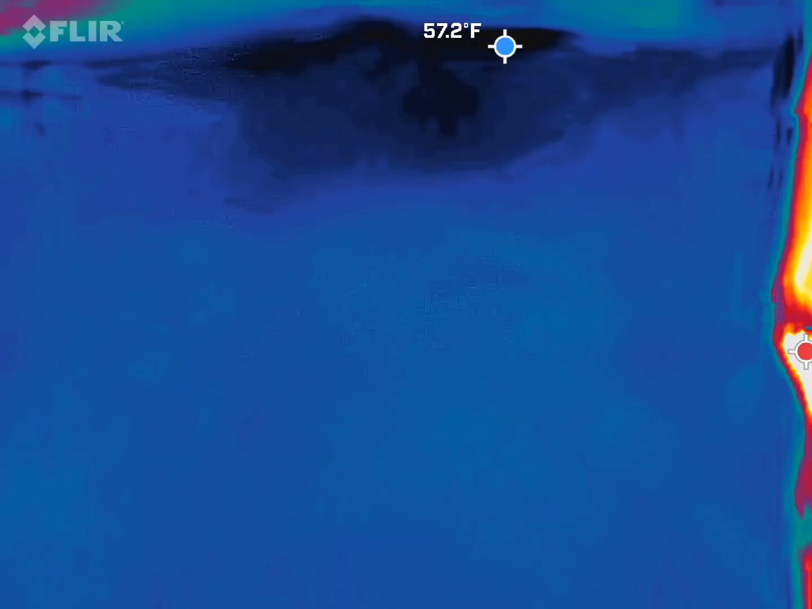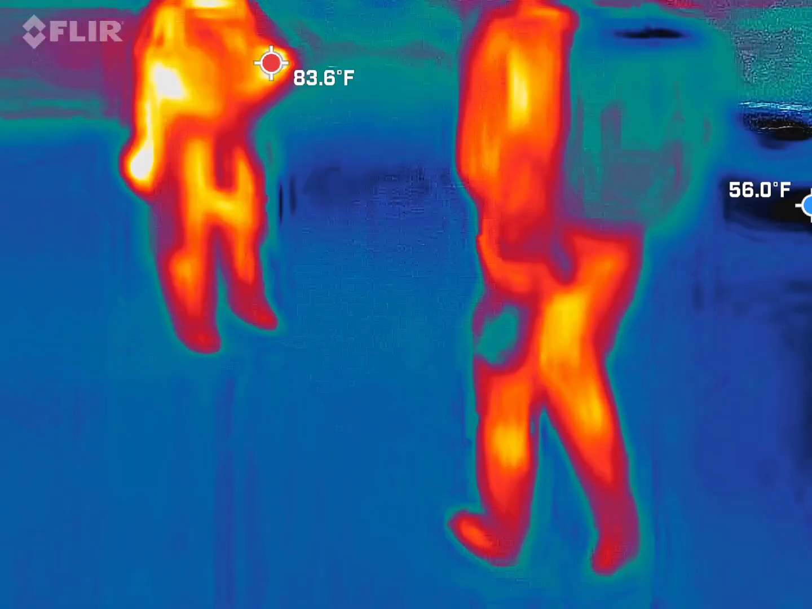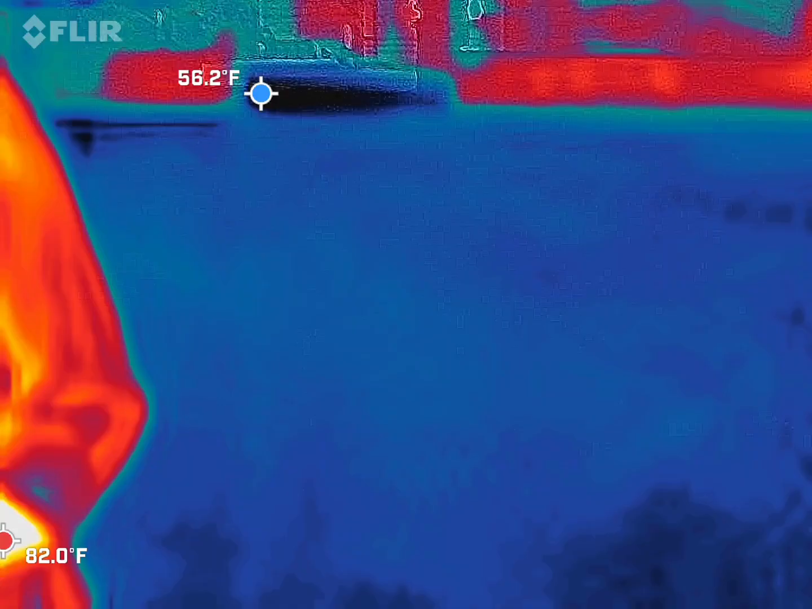All right, Mom. I've had a couple of spots where it would jump up to 3.5, but then go back to 0. Okay, that's a good thing. Let's see. Anything higher than that 3.5? 3.5 to 3.7. Okay.